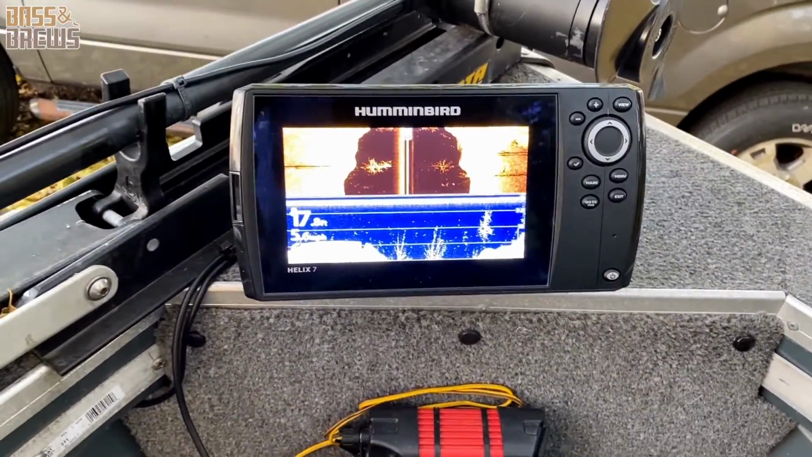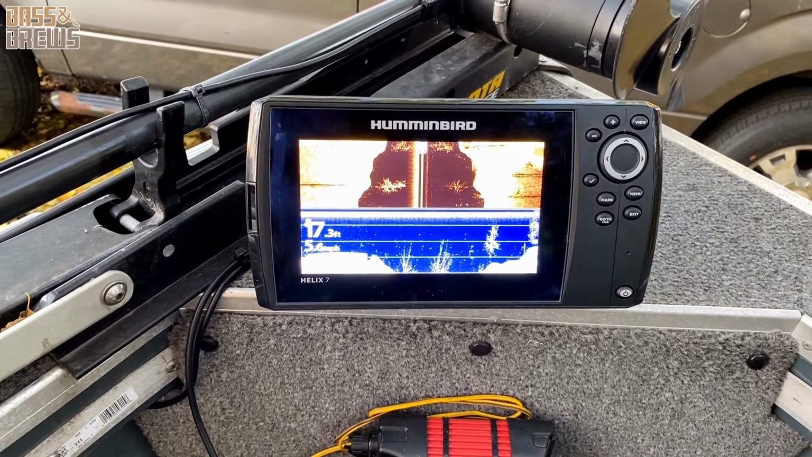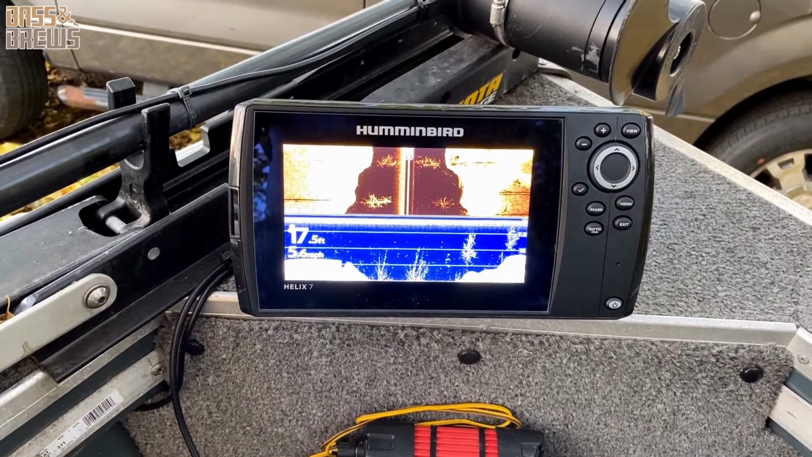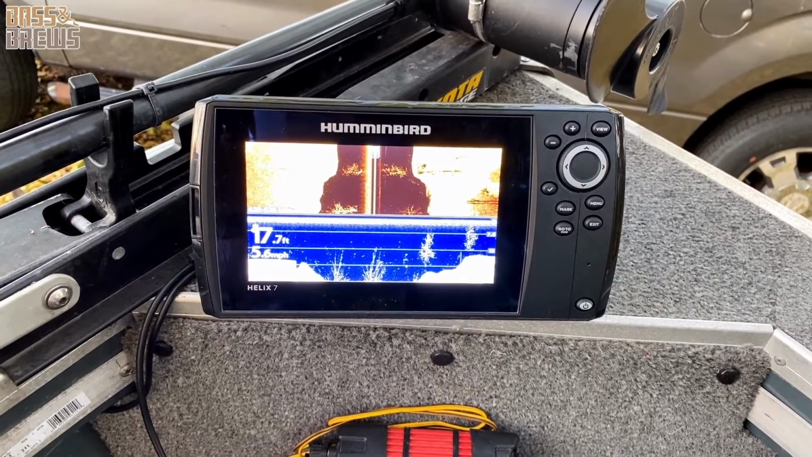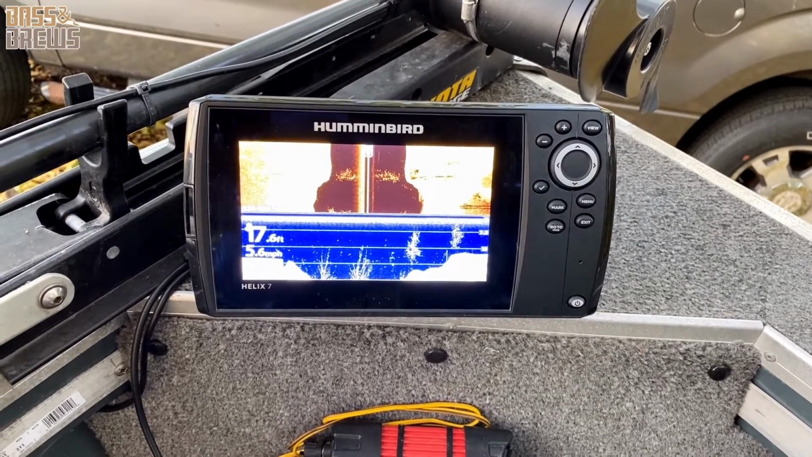The Humminbird that I have here only has side and down imaging at only 420 to 520 kilohertz. So this one does not have what's considered mega imaging, which is Humminbird's equivalent to that HD imaging. The newest one does have that, but the old one that I have here does not.